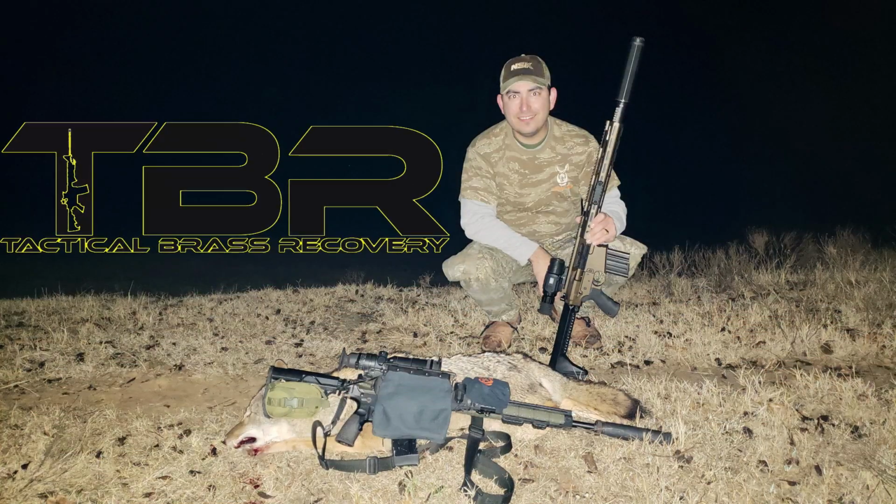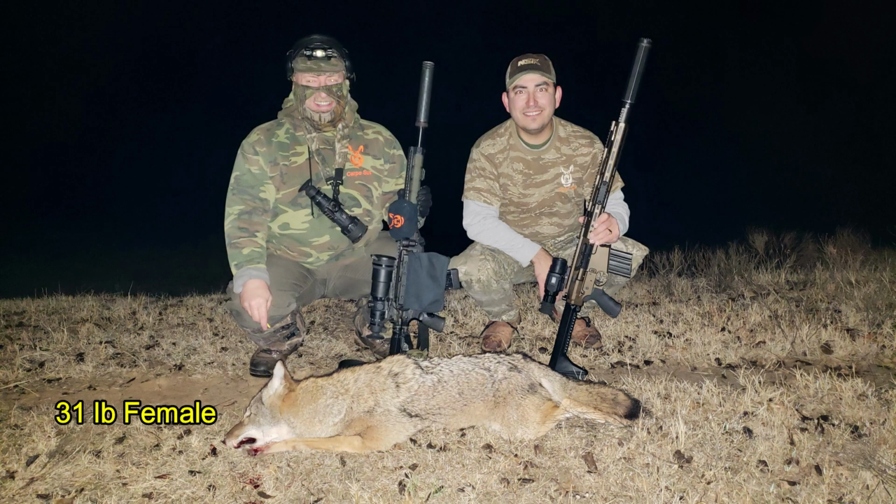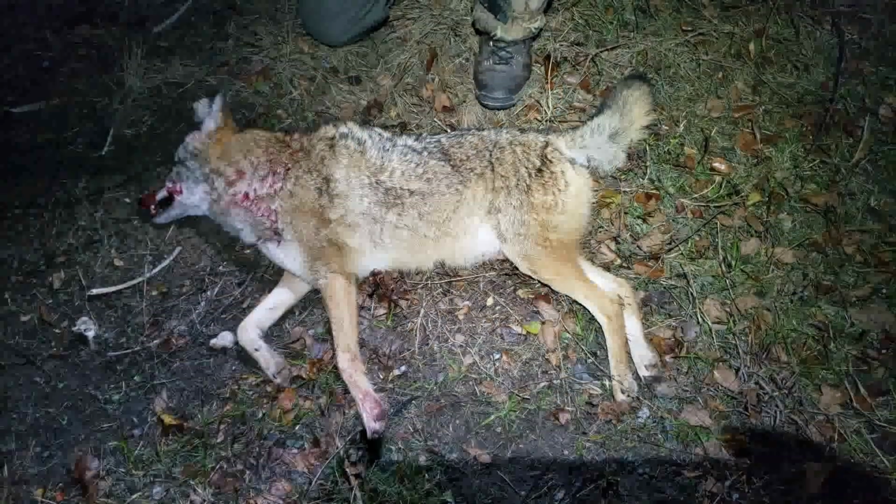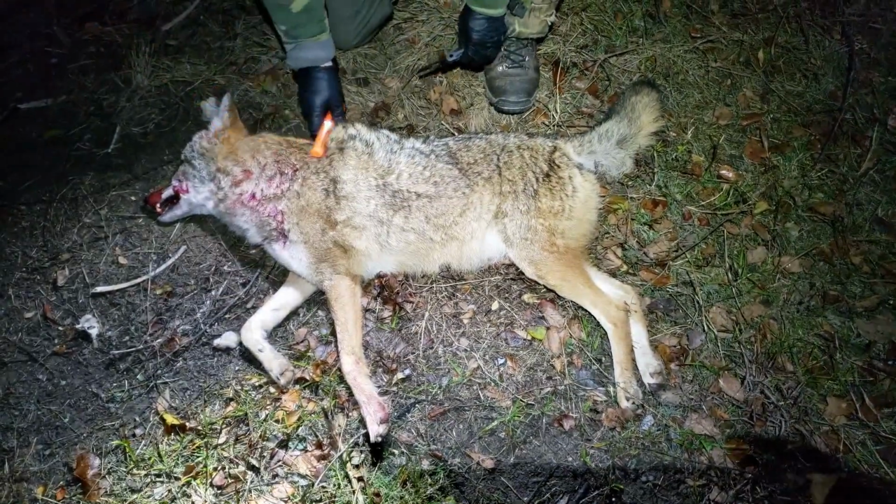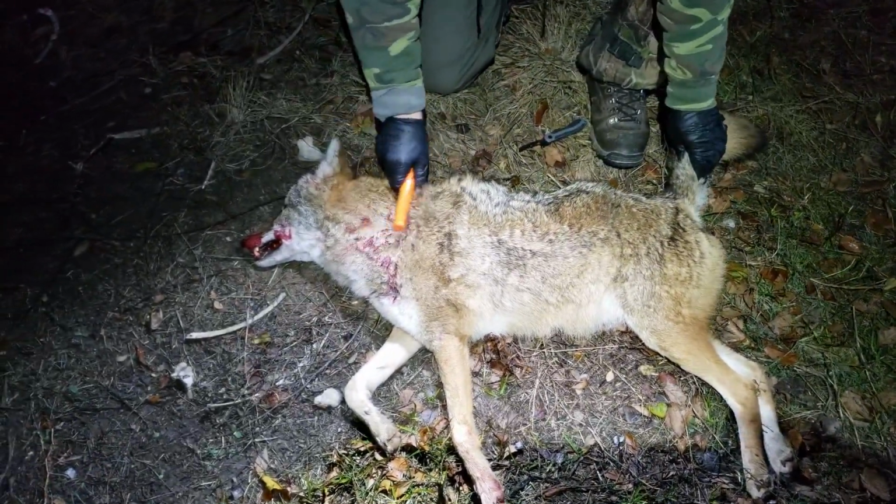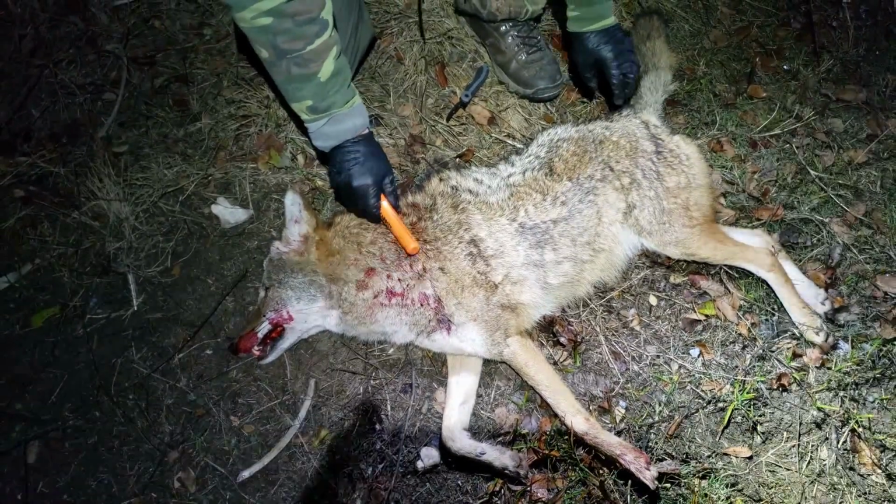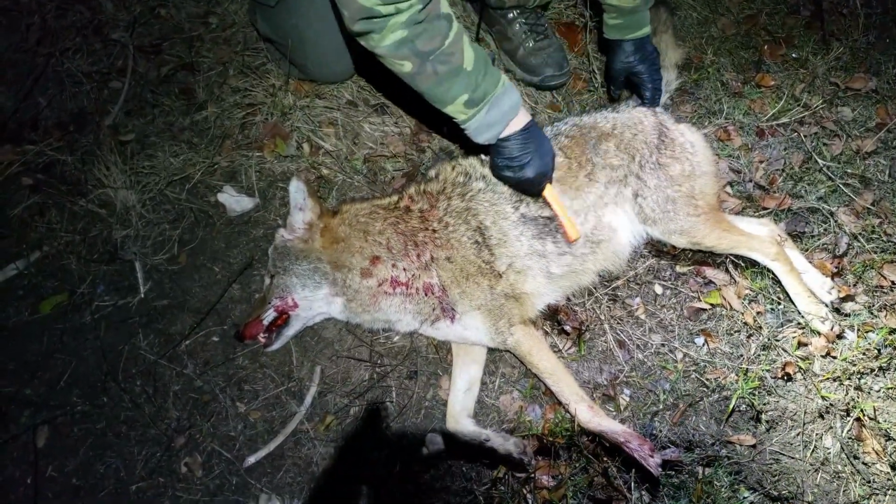Brass Catcher by Tactical Brass Recovery. This coyote came in at 31 pounds and had an absolutely beautiful coat, and surprisingly had no exit wounds. Running the metal detector over her, discovered 1 bullet in the neck. 1 in the neck. We figured that was my shot.